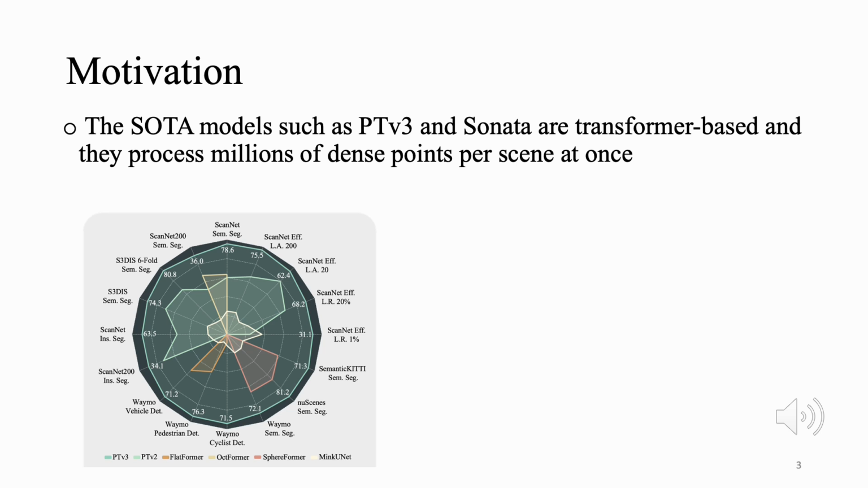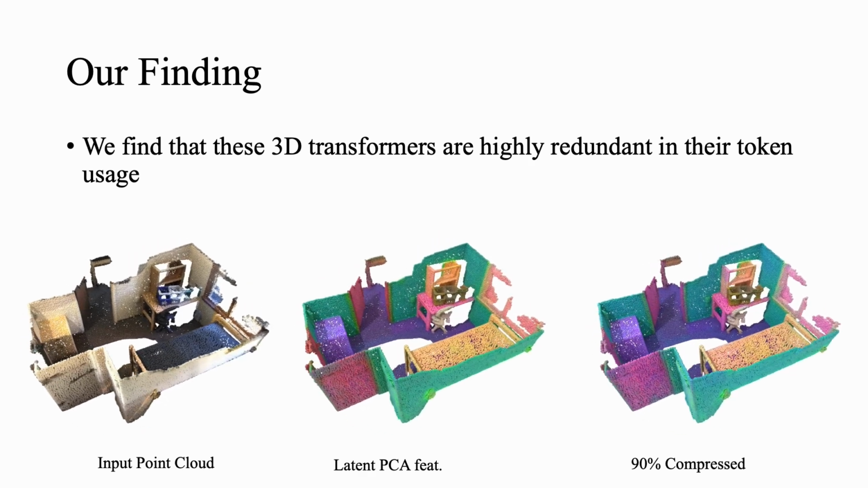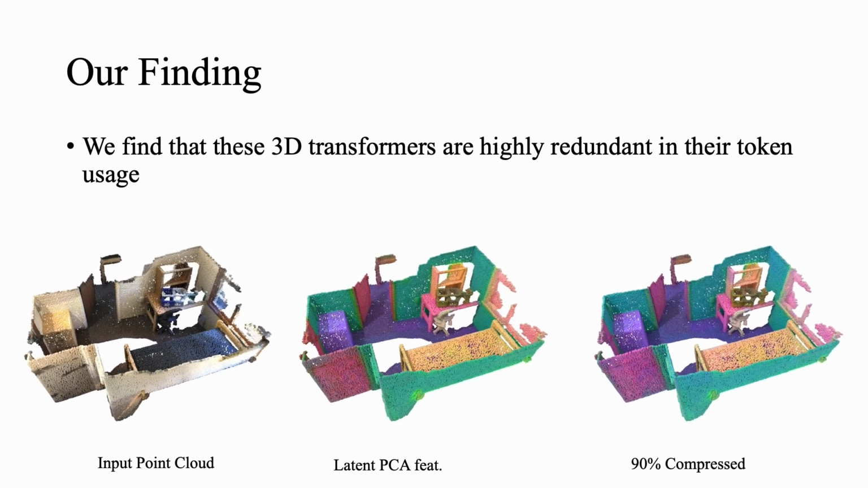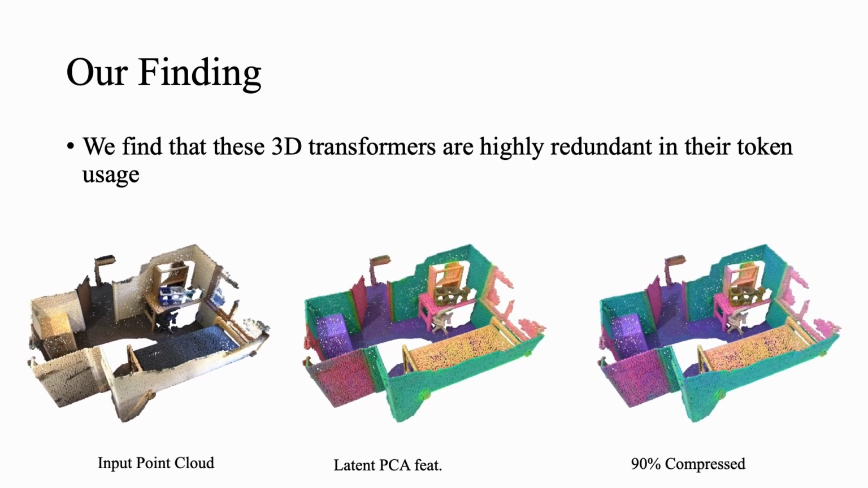State-of-the-art models such as PTV3 and Sonata leverage transformers to process dense 3D point clouds and achieve superior performance across indoor and outdoor tasks. However, their main limitation remains the quadratic O(n)² cost of self-attention in both computation and memory. We find that these 3D transformers are highly redundant in their token usage. Even when compressing up to 90% of tokens during self-attention, the PCA visualization shows that the features remain consistent with the original.